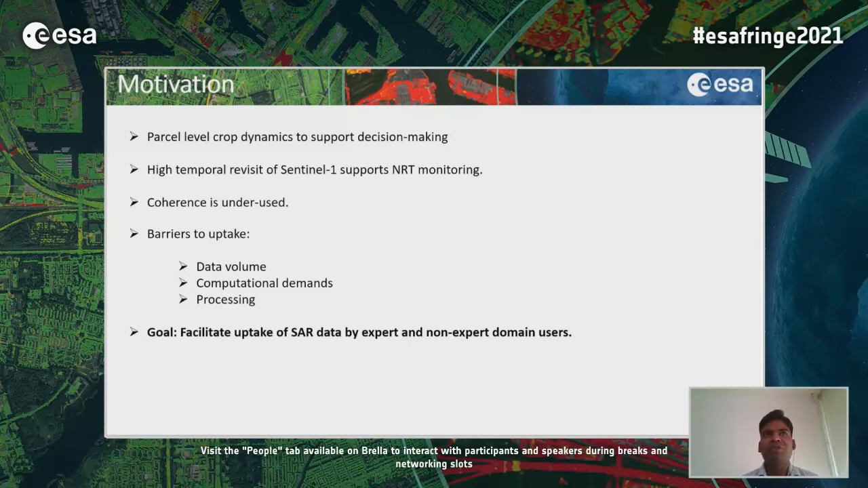So if one wants to do monitoring at national scale, or even a smaller scale but with a large dense time series, they face a lot of problems with the data volume, computational demands, and processing of SAR data. So these are the few barriers which are posing challenges.